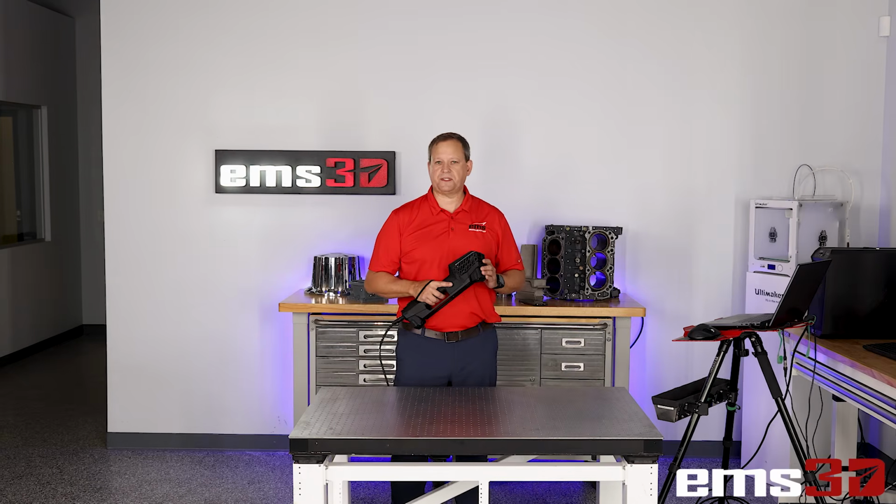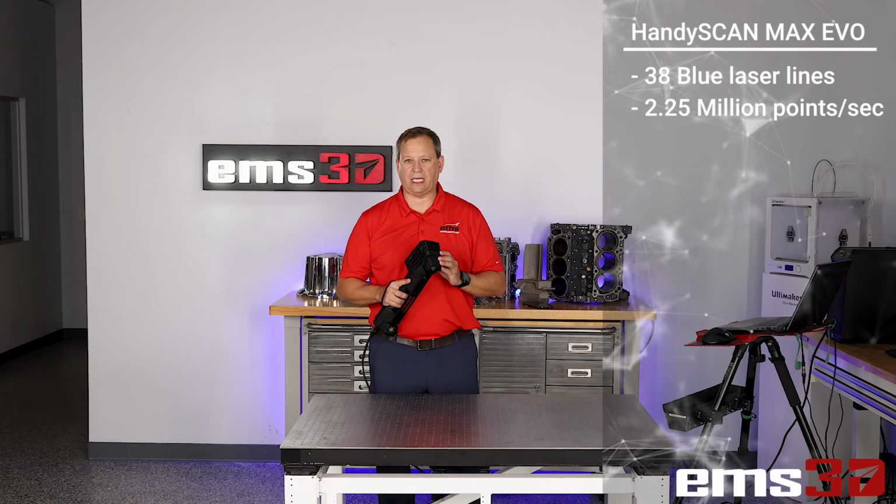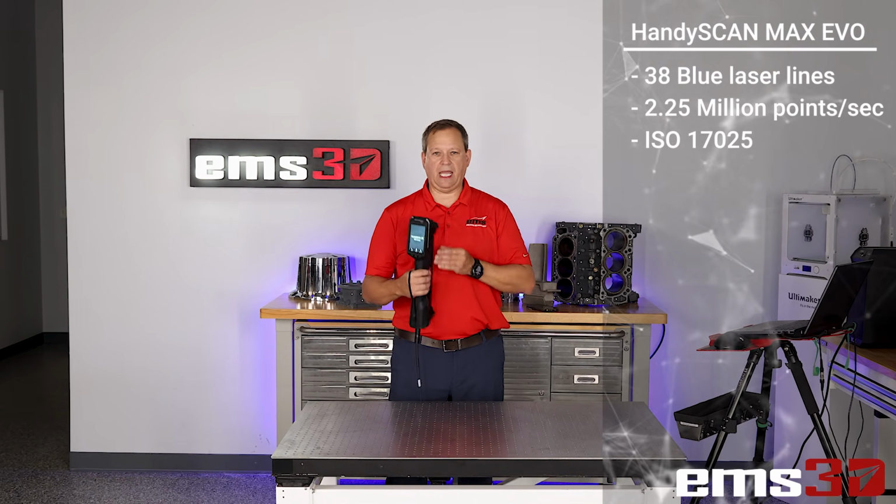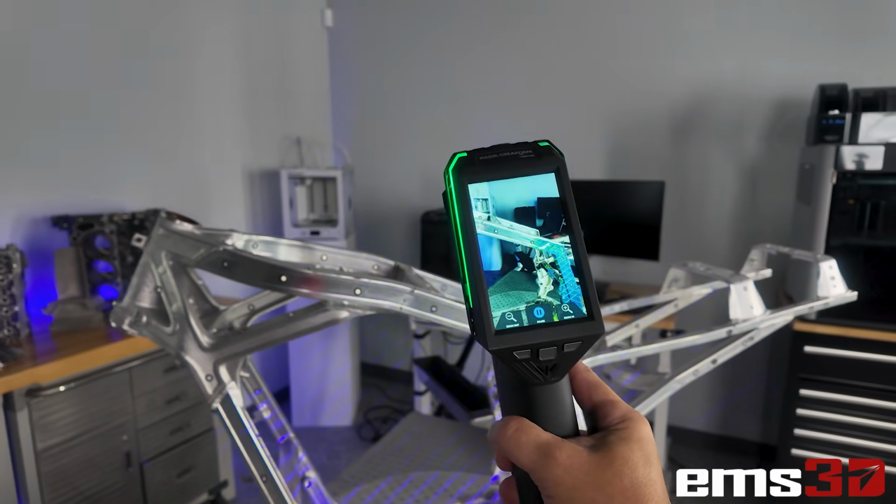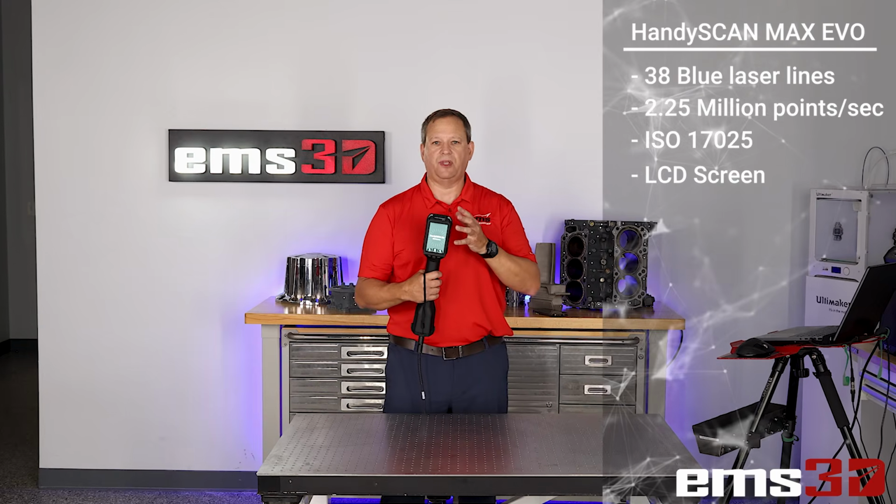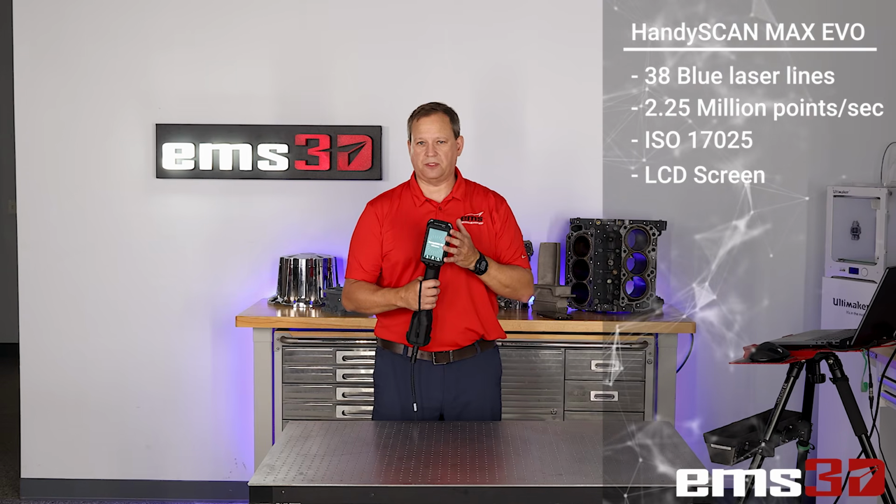Starting with the same, it has the same 38 laser lines collecting 2.25 million points per second, and it is ISO 17025 accredited. Now what's new? It has the LCD screen, just like the new HandySCAN EVO does. This allows you to control everything right here: stop scanning, look at the data, start scanning, change your settings. Literally everything you want to do on the computer, you can now do here on the LCD screen.